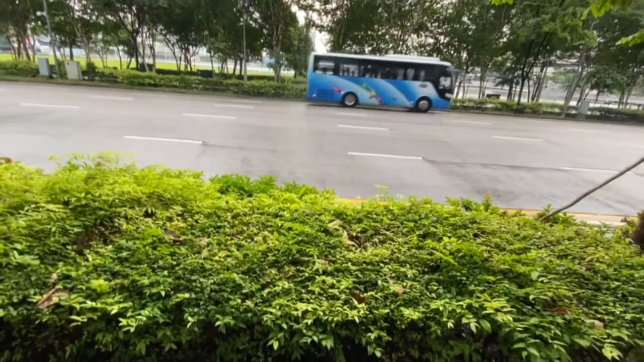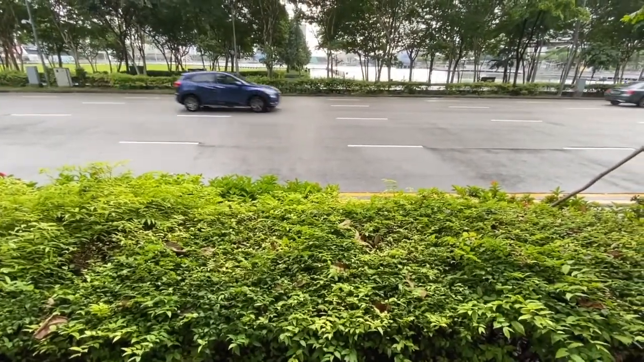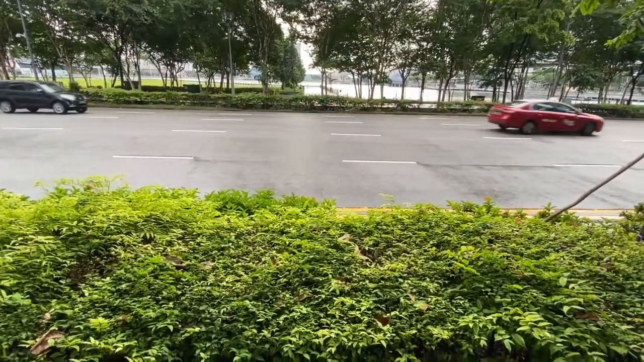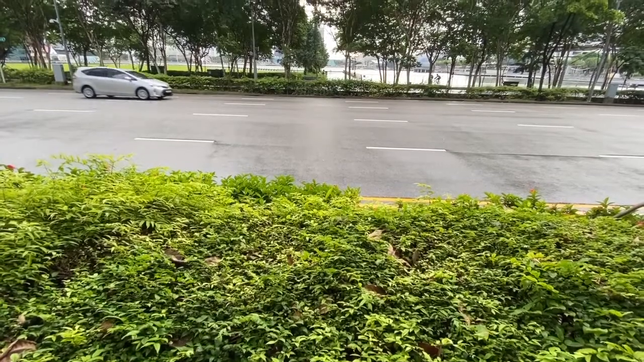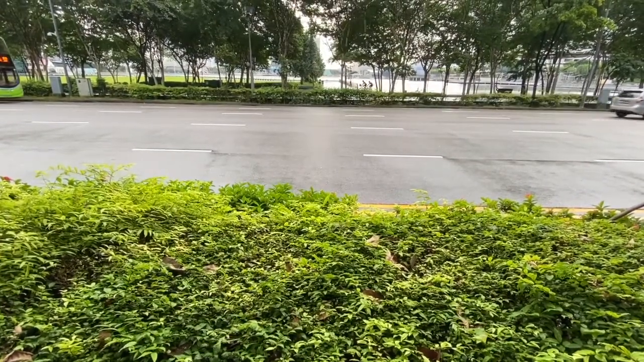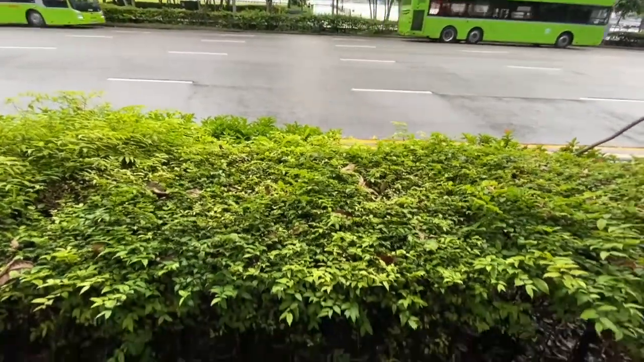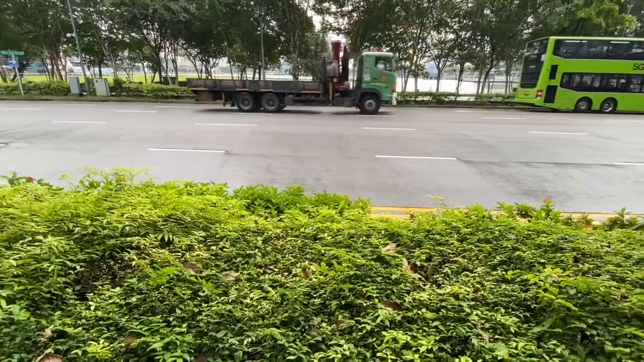I've got this traffic going by, and so what I'm going to try to do is put this hedge in the foreground, which will show up nicely, and use a slower shutter speed to try to get some blur. So I'm looking for about maybe a 1/15 of a second. We'll see as these things go by. Oh, a little wet here. Let's try that again.